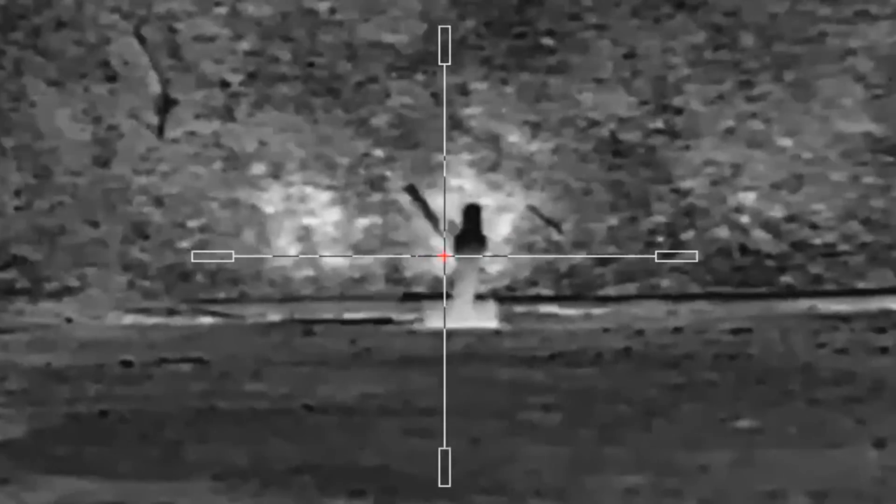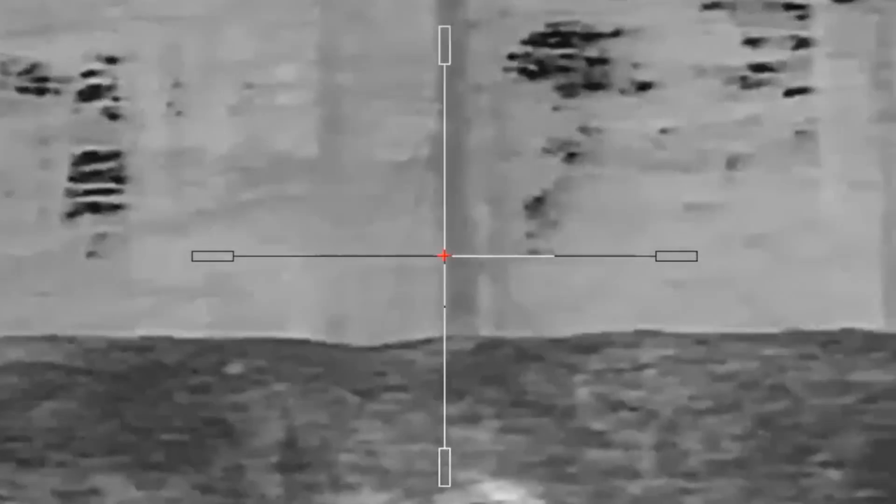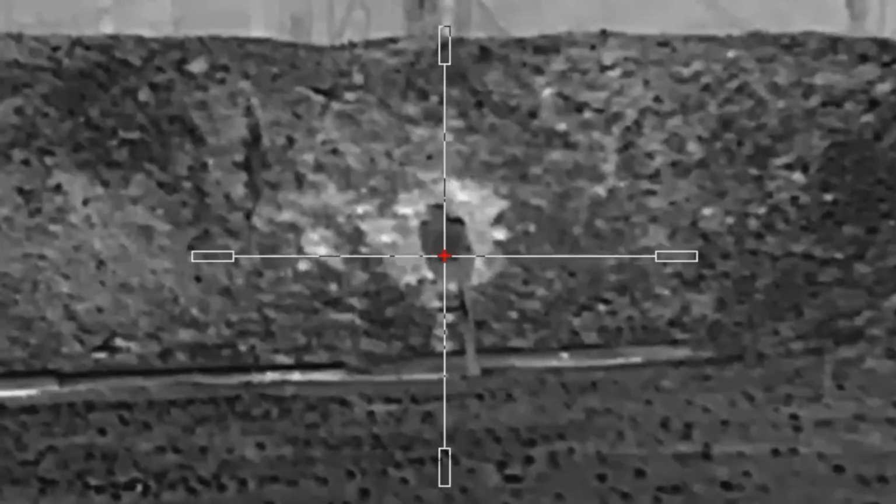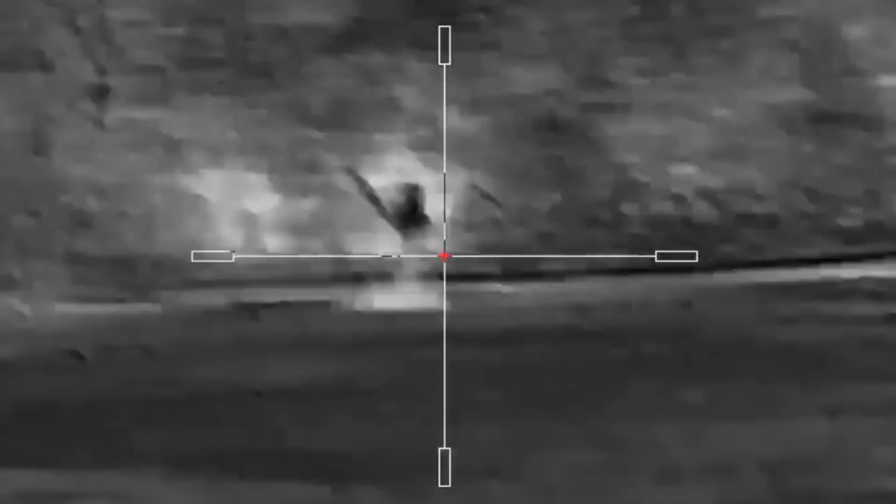I apologize here, the main camera didn't kick in until I was a little ways through, so you get the scope camera first. We are shooting through a VTAC barricade. We have 2 targets in, I think, a 75-yard bay or so. And you just have to hit 4 hits on each from each position in the VTAC. 1, 2, 1, 2. So there's 1. This should be a pretty easy stage.